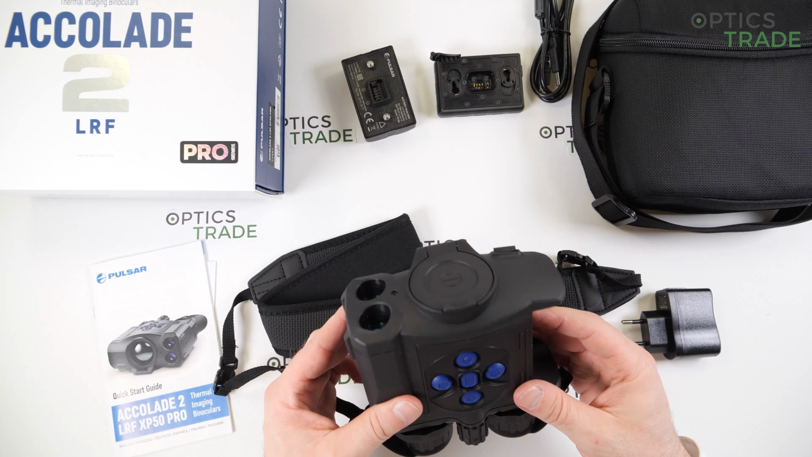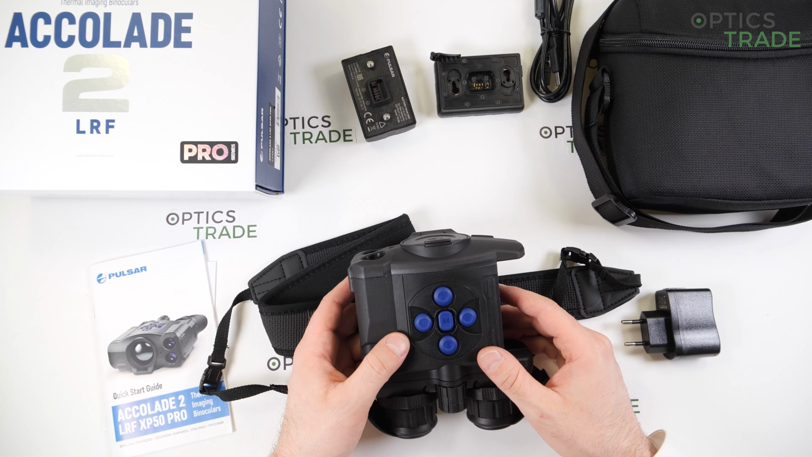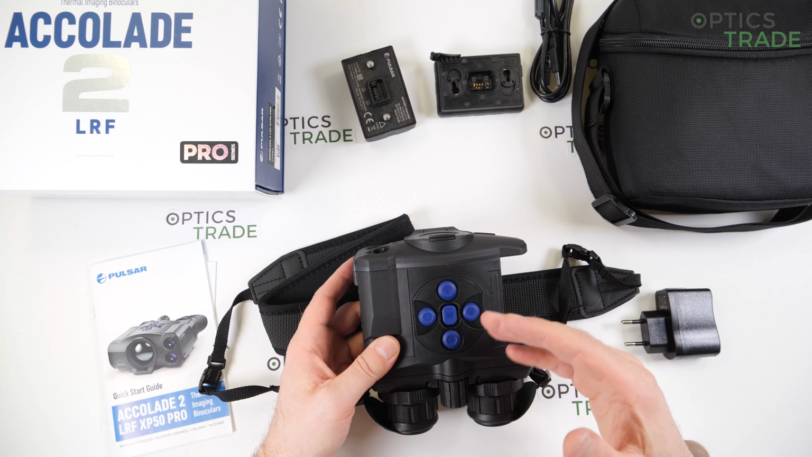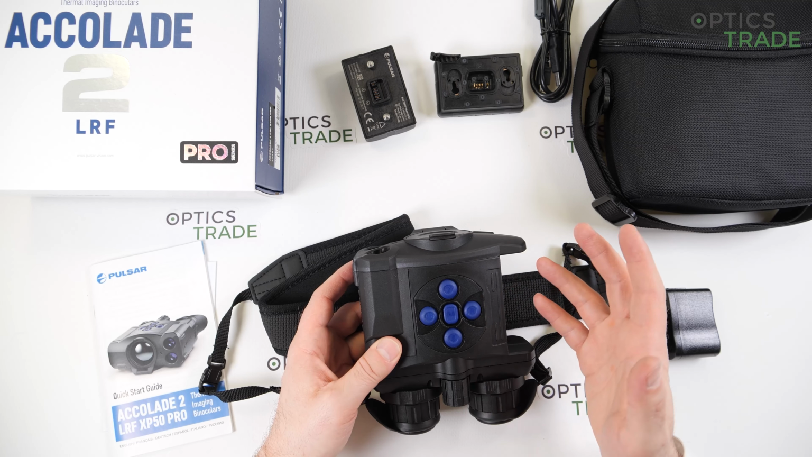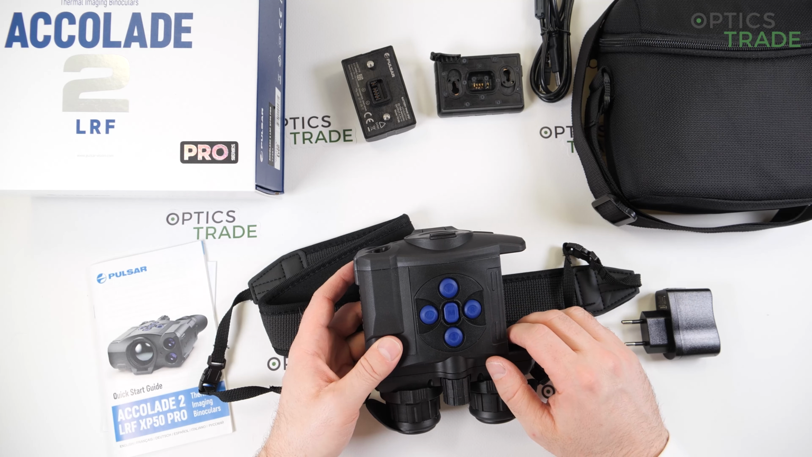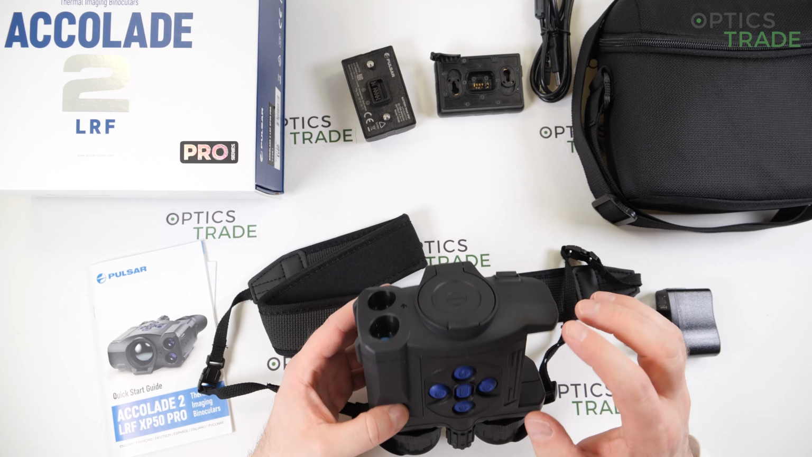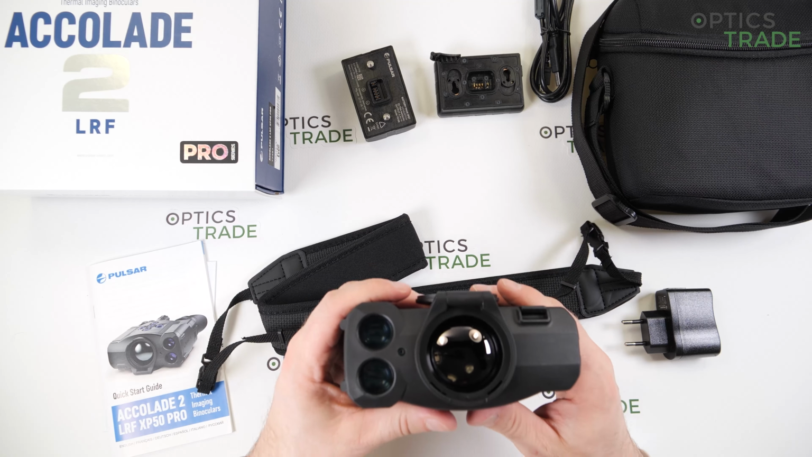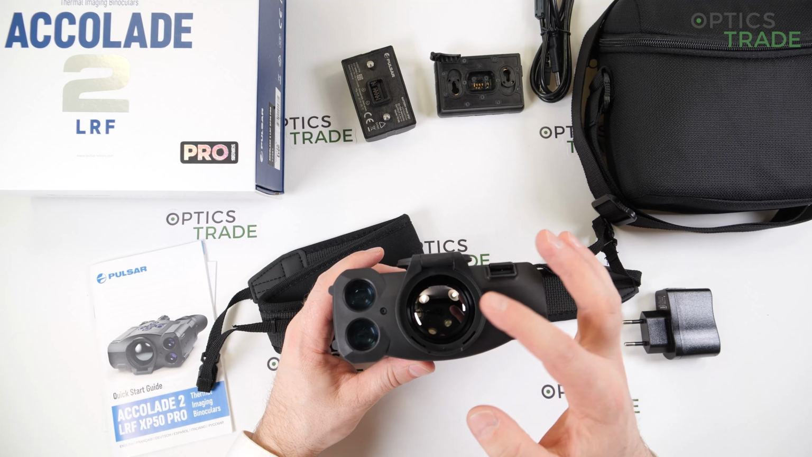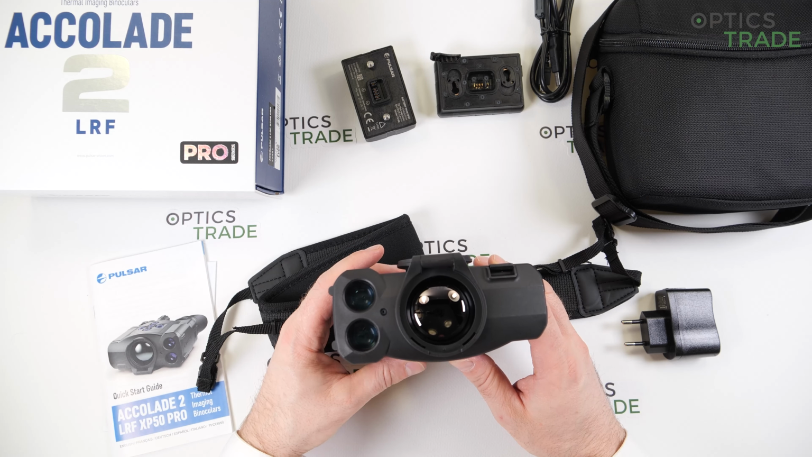Magnesium housing. Even though, honestly speaking, this plastic is so robust that it's sometimes really hard to believe when we see what people put them through. Still, magnesium housing, if not for anything else, for the cool factor, it would be really, really nice. Bigger lens, because we know that the Helion Pro versions got a bigger, newer lens. If this could have been done on the Accolade, it would also be really, really great.